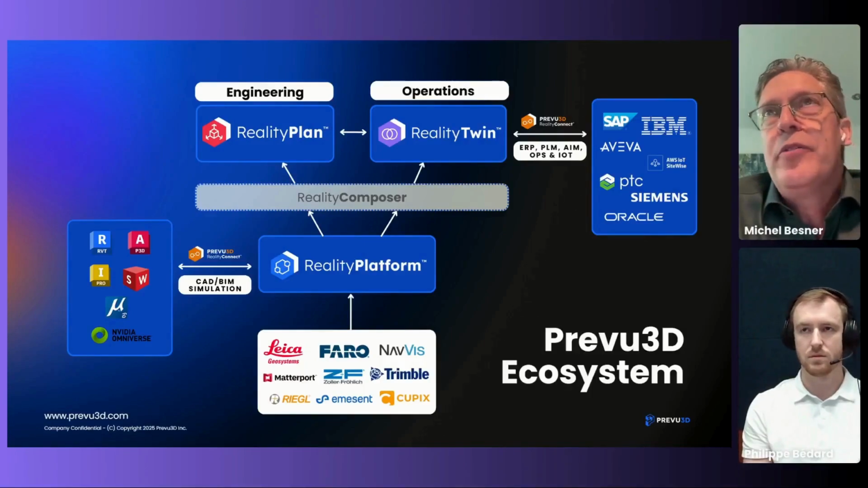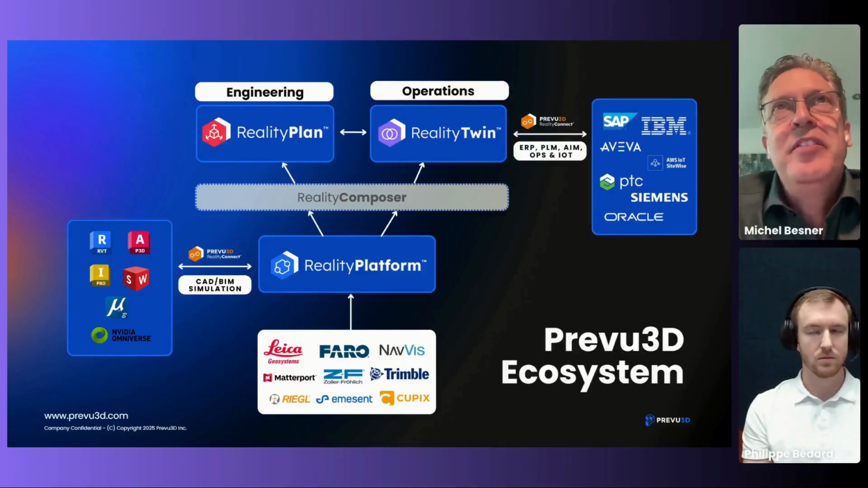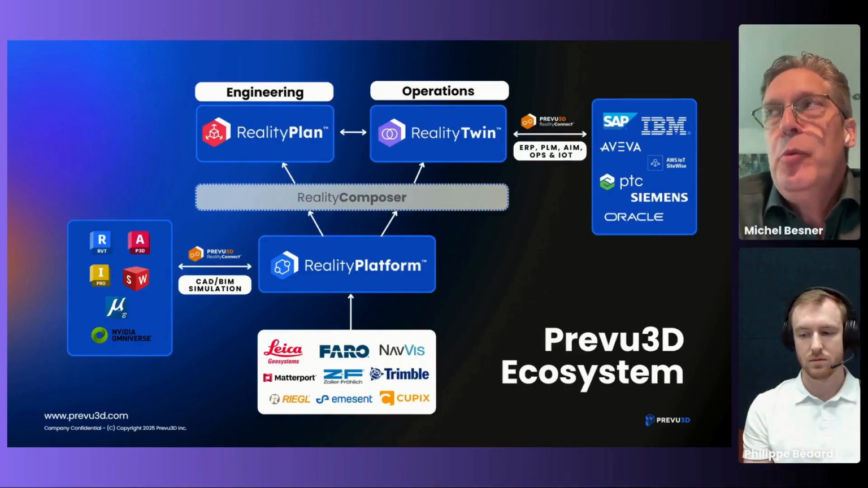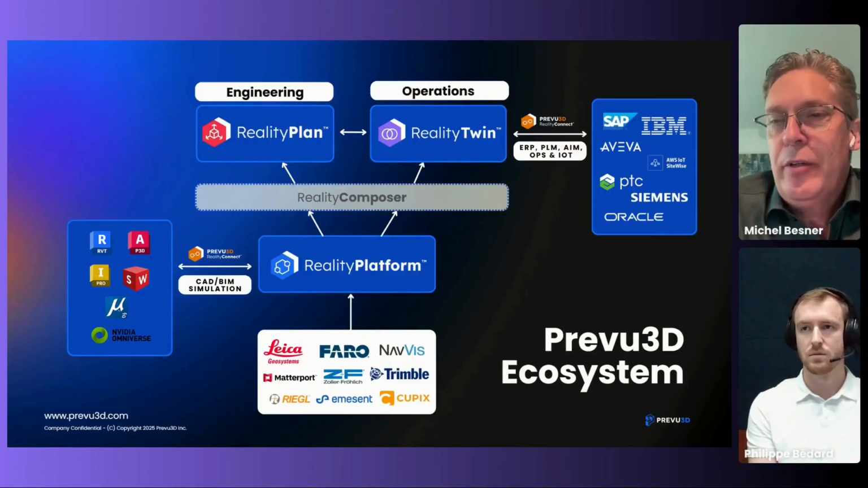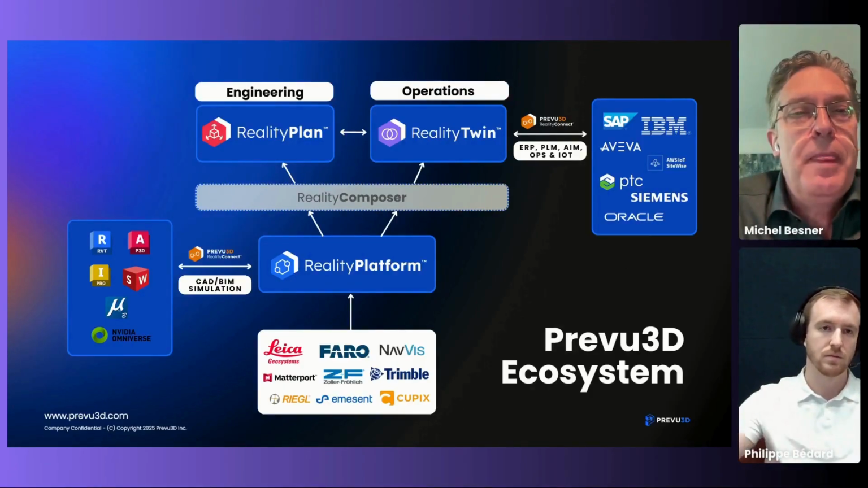Because owner operators have all these systems. They have so many systems, they lose count of how many systems they have. And our view was, well, how do we create a single visual layer that can connect to any system you want? So you don't have to search for the information wherever it is, but we're bringing it into a visual layer into our system. And that's part of what we'll show you today with the Reality Twin.